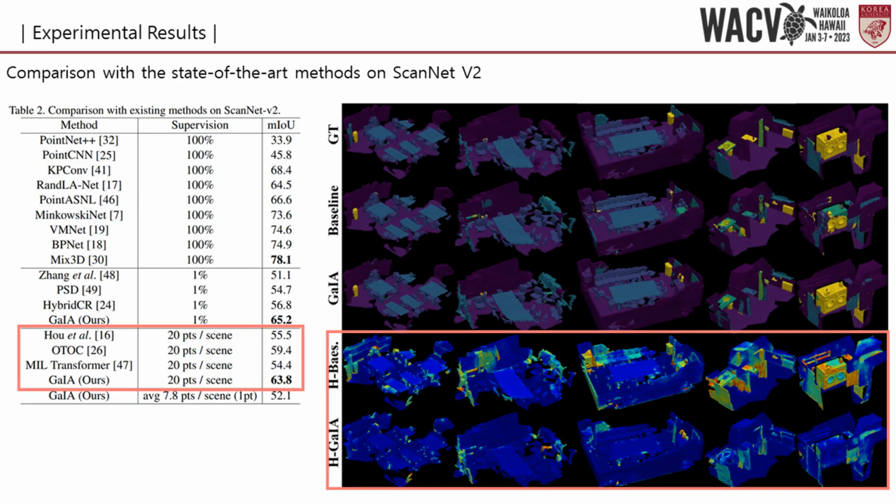Compared to the existing weakly supervised methods, GaIA improved mIoU by 4.4 to 9.4% under the limited annotation benchmark. As shown in the figure, GaIA was effective in epistemic uncertainty reduction compared to the baseline. In columns 1 to 3, when both networks exhibited similar segmentation results, GaIA estimated the point cloud with higher reliability at rows 4 and 5.